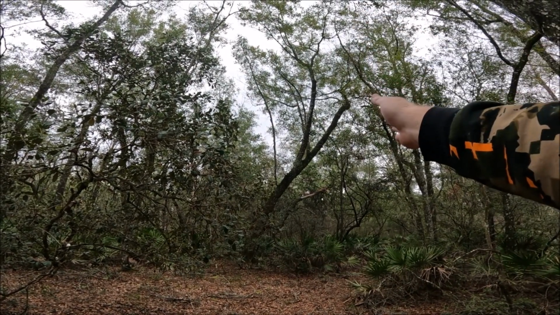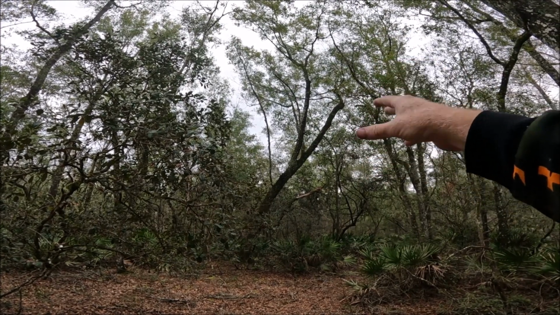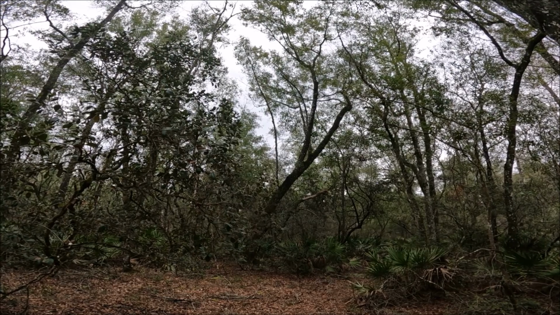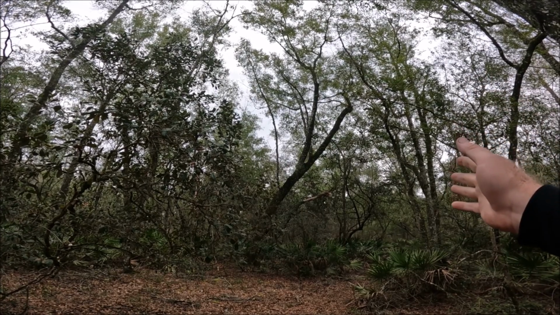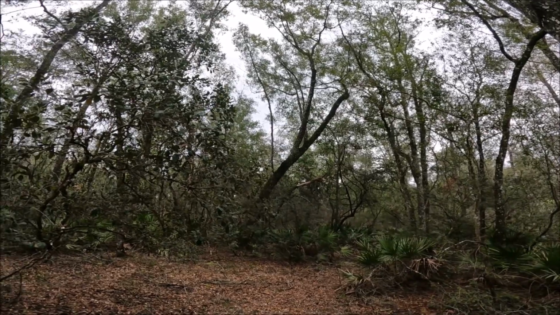If your camera's pointing this way, it's going to false trigger over and over. And you're going to come up to your camera, your batteries are going to be dead, and you're going to have 200 videos, and all of it is just trees and nothing there.